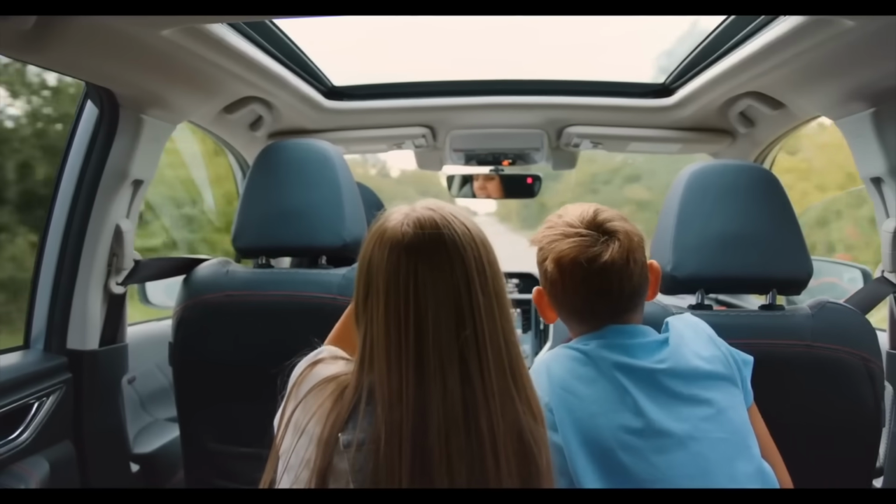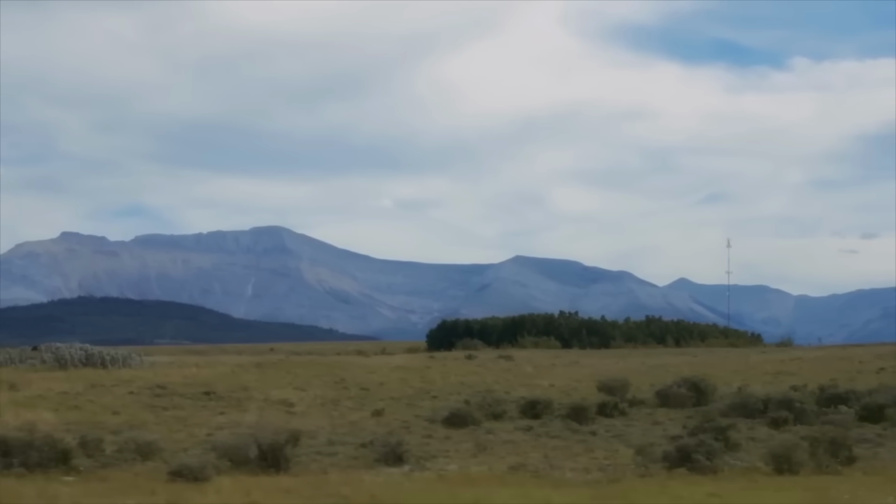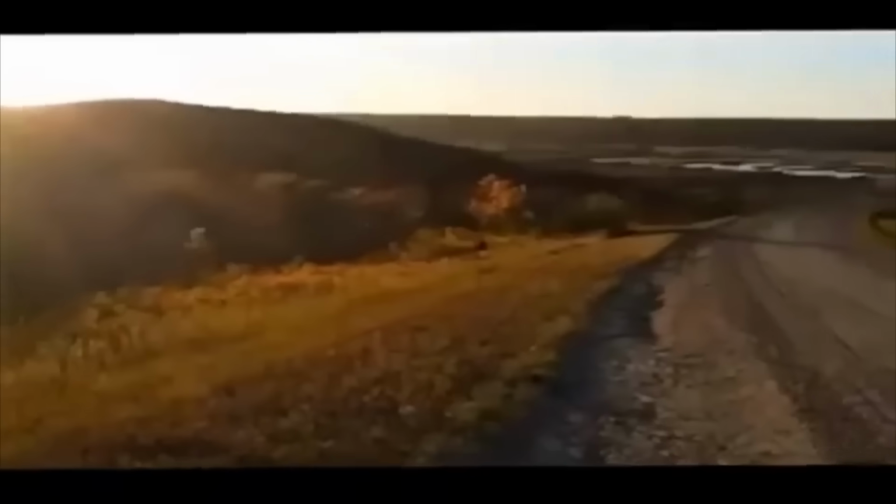What started as a simple family drive through Saskatchewan turned into a roadside encounter they'll never forget. While passing through the town of Craven, a family spotted something unusual on a hill beside the road. At first, their eyes just caught the movement in the brush, but then they realized it was upright, walking, covered head to toe in dark hair. Shocked, they grabbed their camera and hit record.